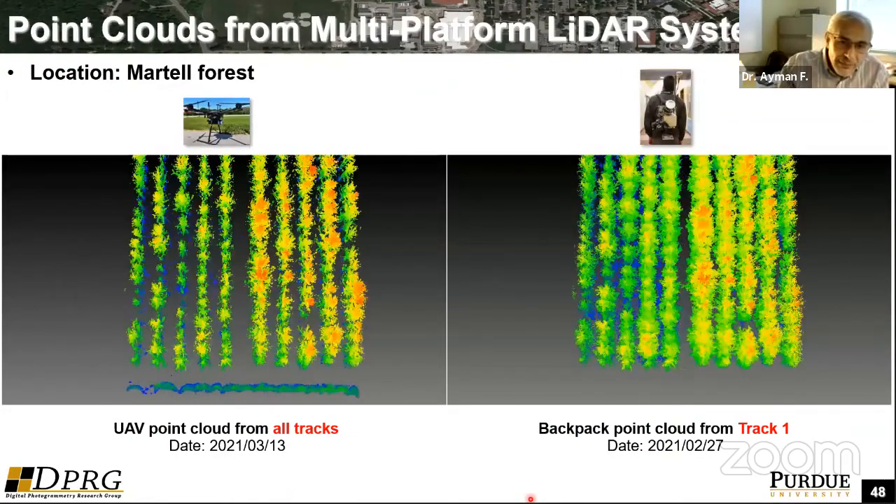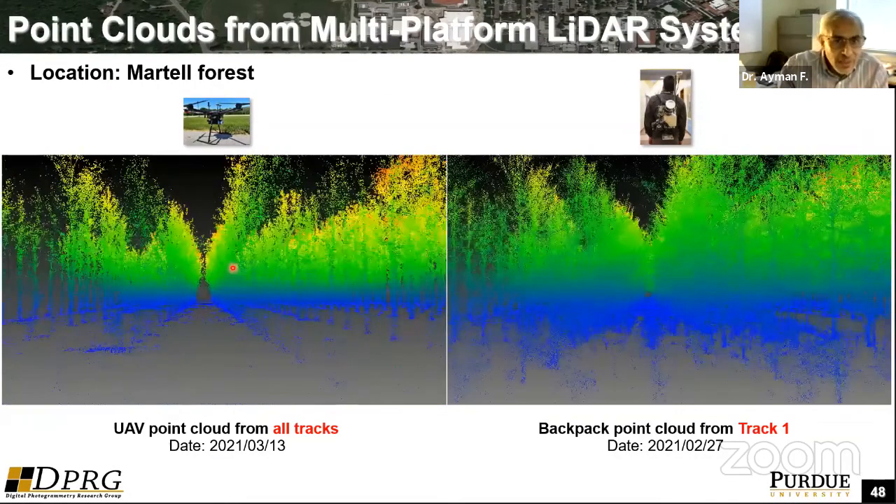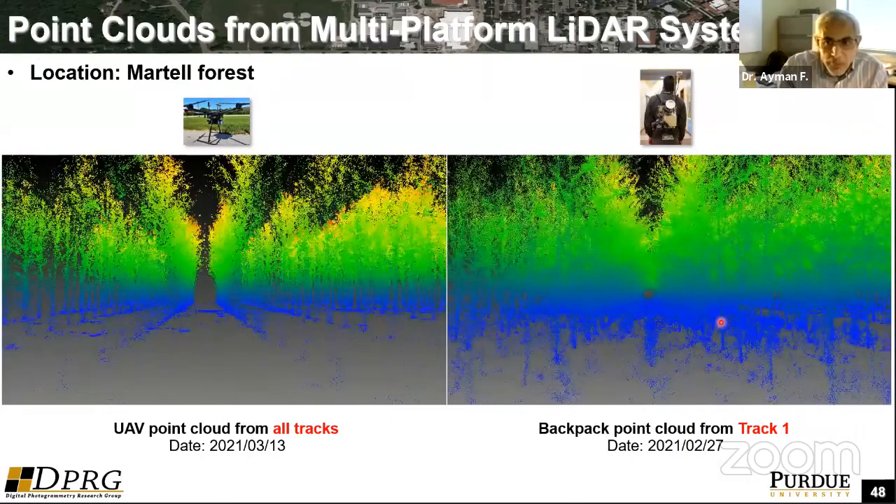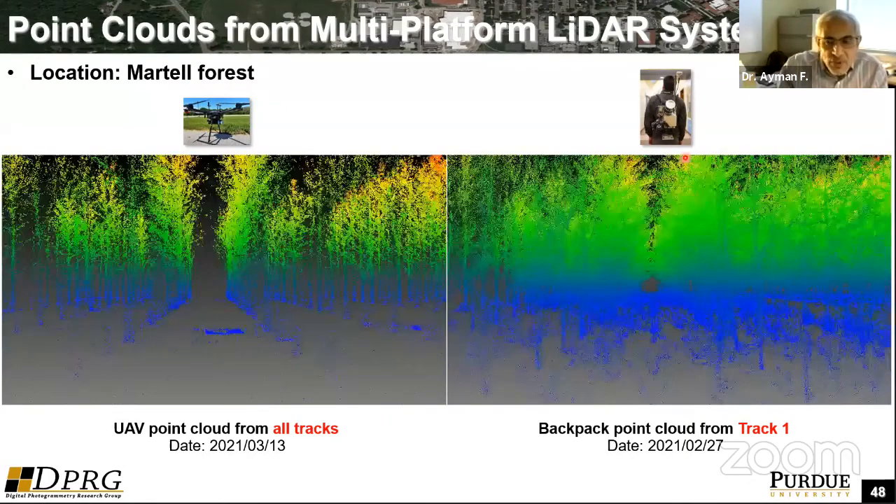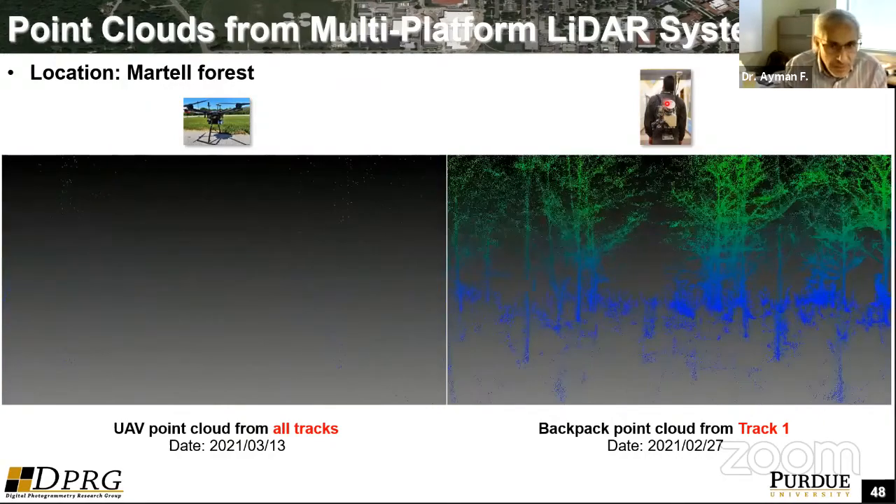Here on the left, you see the point cloud that was acquired by the LiDAR on the UAV. And here on the right of the screen, you see the point cloud that has been captured by the backpack system from one track.